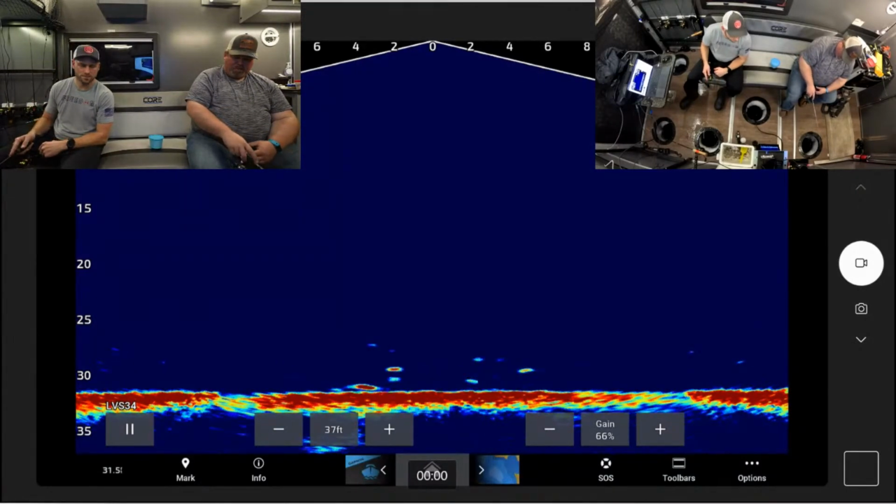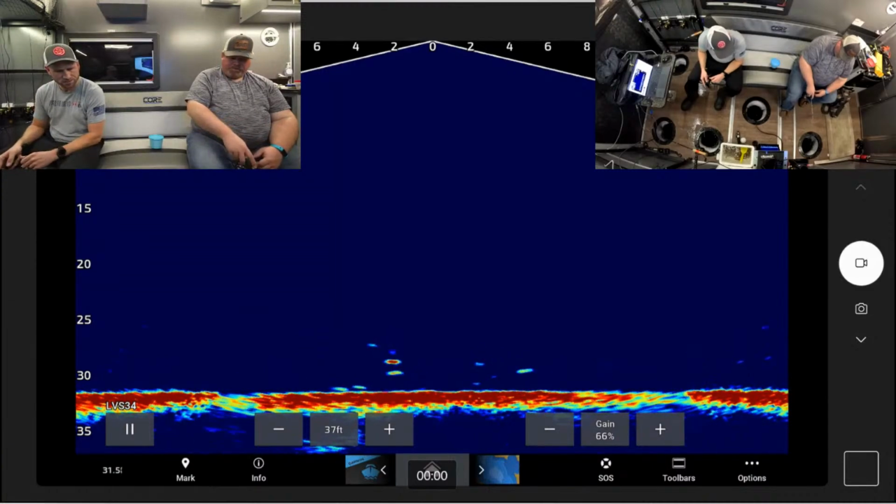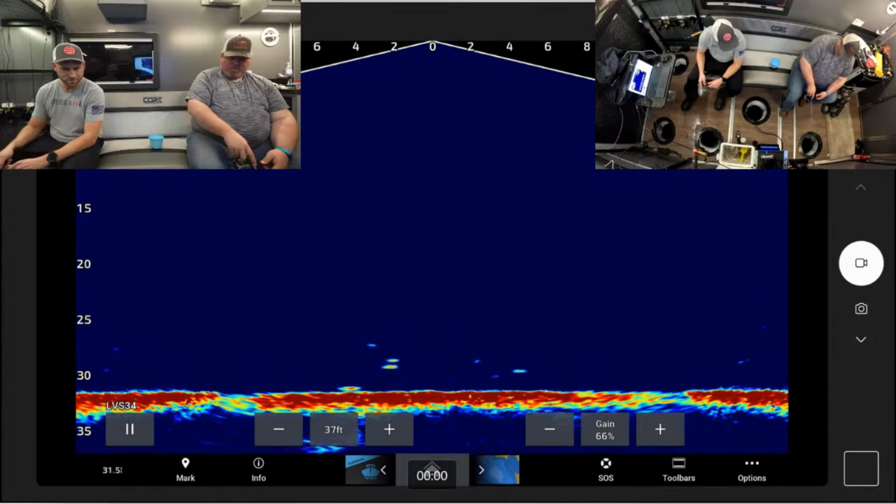Glow ring. Robbie, yes, I've got one glow bait on. I should probably pull her up, check the bait, and then glow her up. Fish on, fish on. That's what I'm here for. Yep.